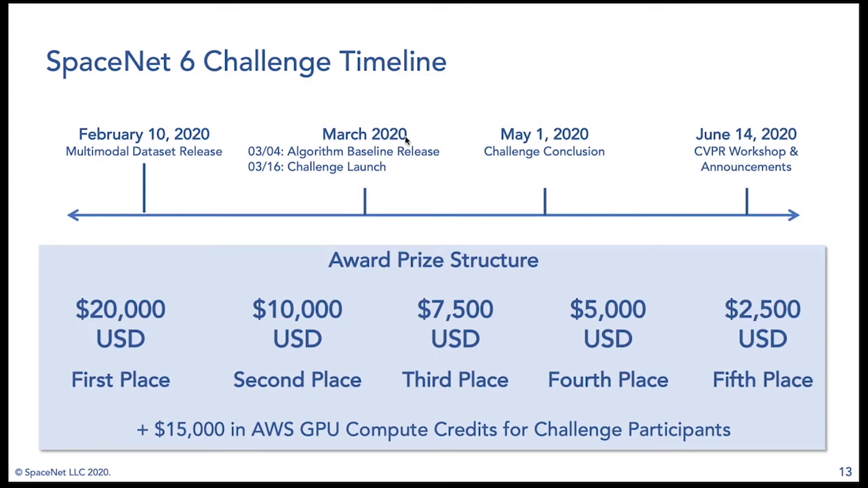The total prize structure here is we had $50,000 in cash prizes, so $20,000 went to first place with $2,500 going down to fifth. We also give out $15,000 in AWS GPU compute credits for participants. So if they meet a certain benchmark, we then award a $500 credit for them to spin up their models and do some training that way.